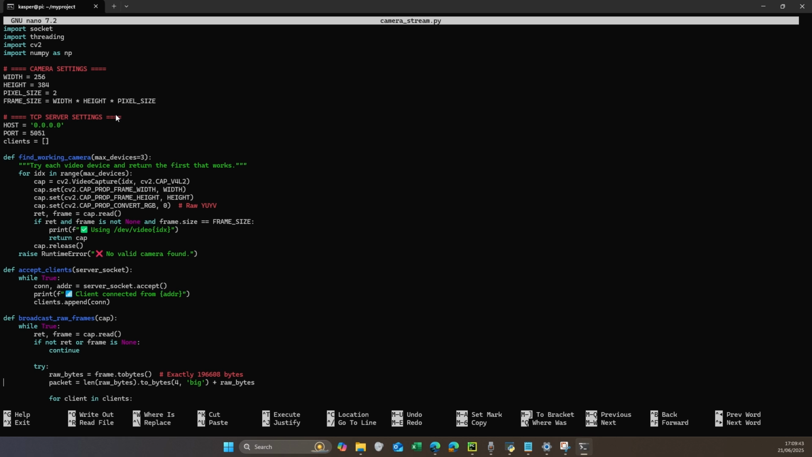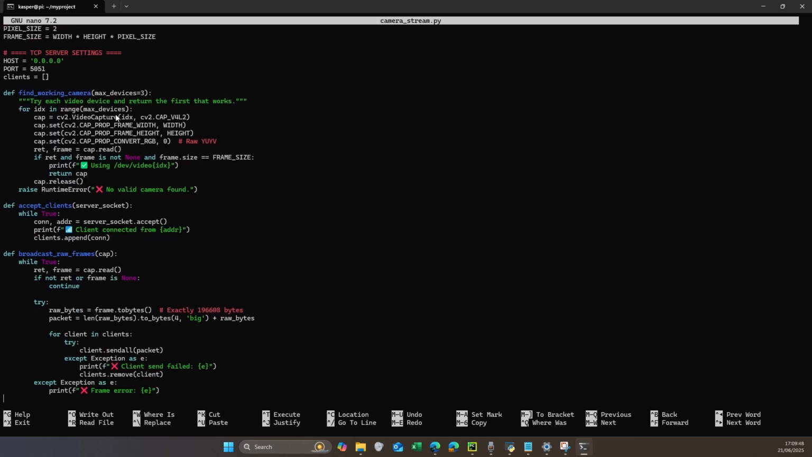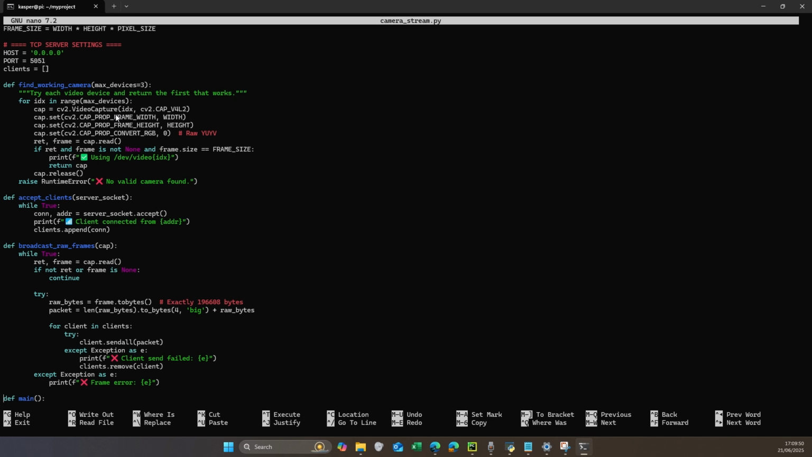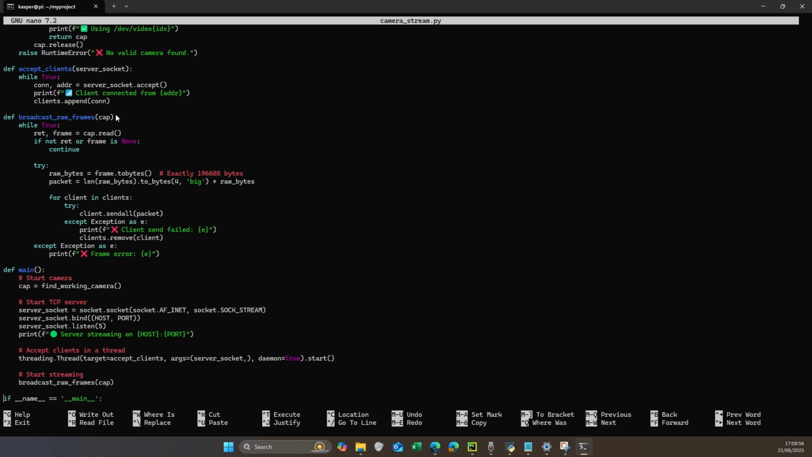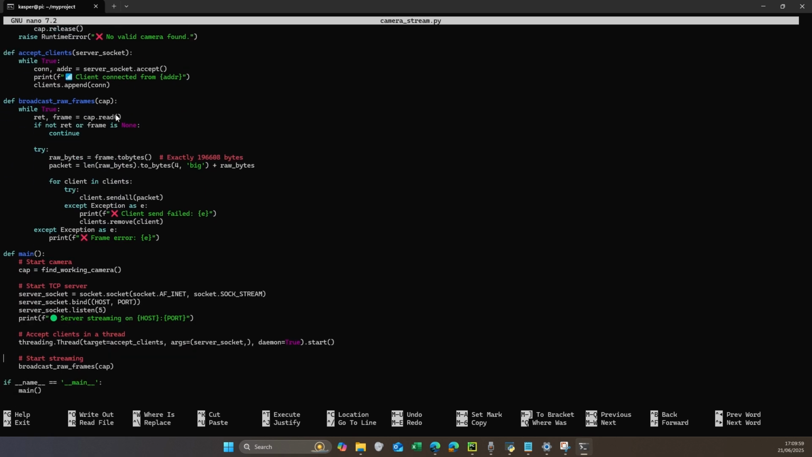So next, it basically just processes the frames. It turns them into PNGs ready for transmission. And then I broadcast this using the host and the port address. And then once everything gets connected and the client accepts the transmission, the broadcasting can start, and the video will be sent to my PC.